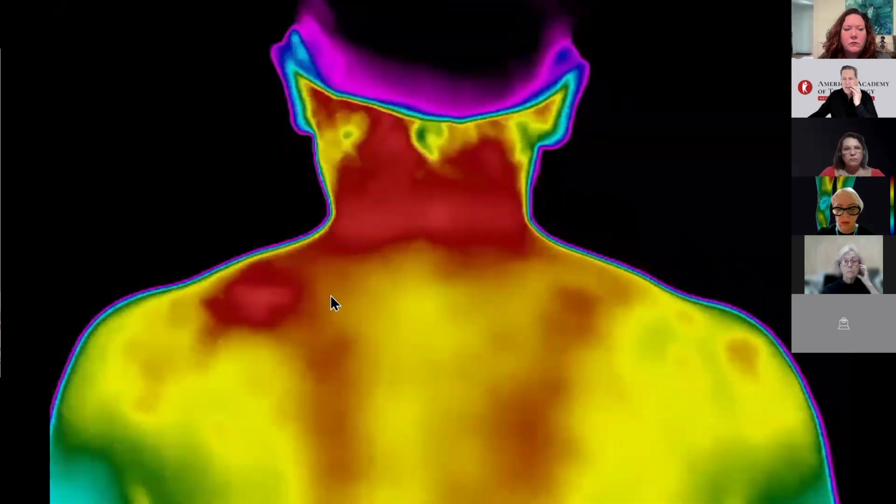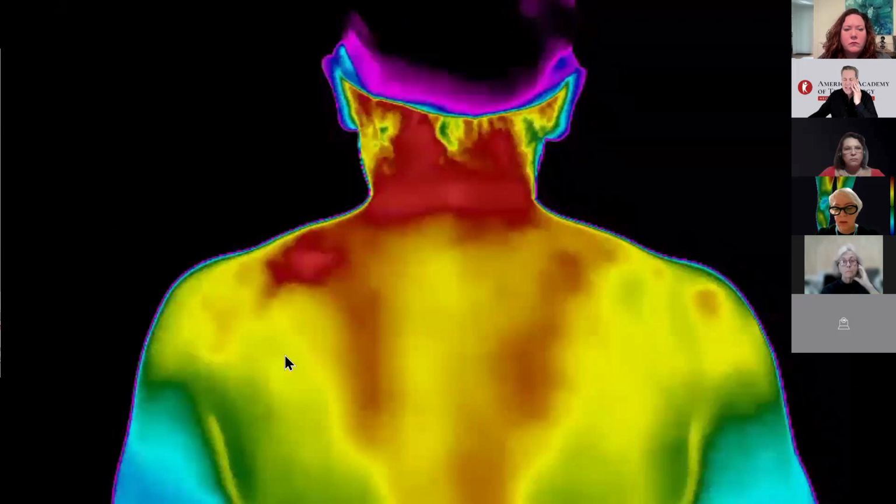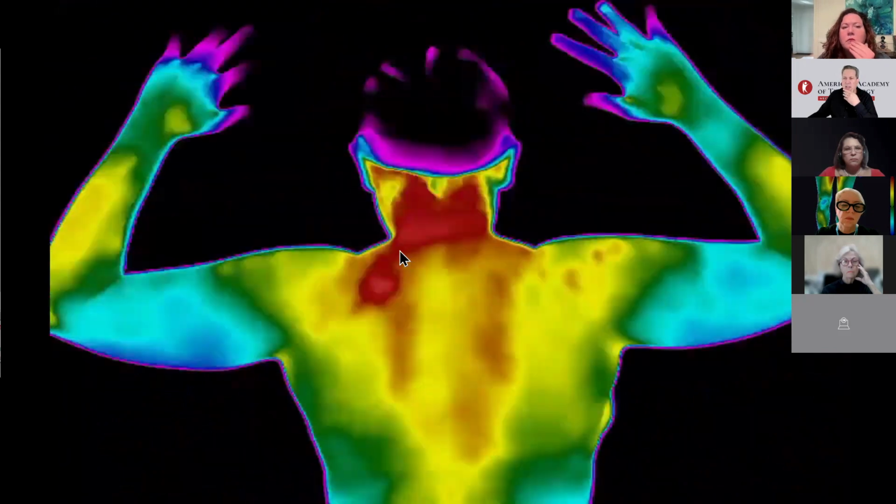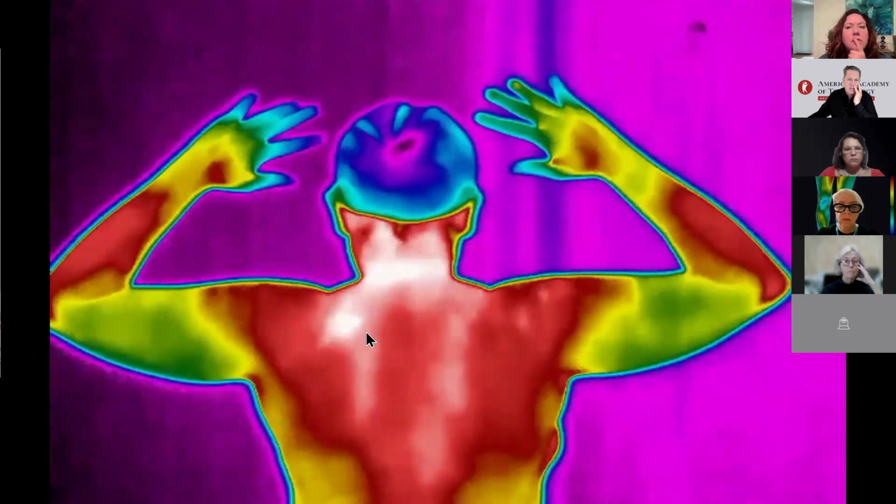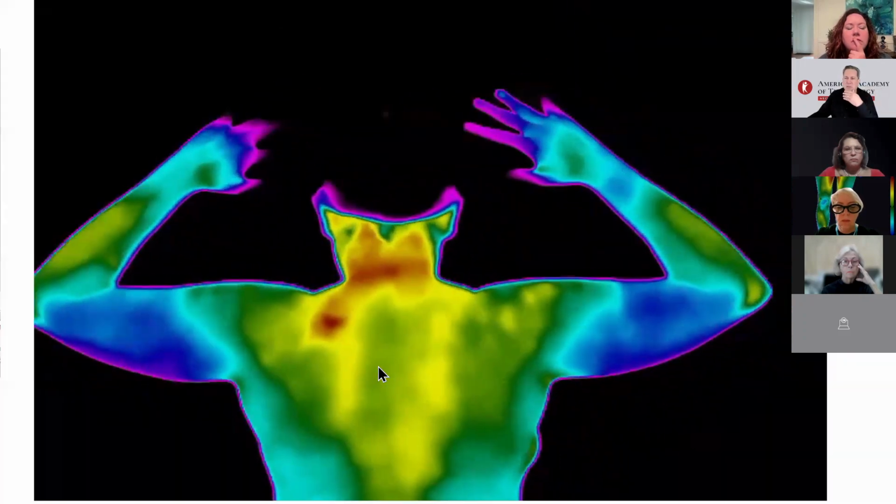So here's the real time again. View a patient with left shoulder pain. It's instant. The myofascial trigger point on the left here confirms the initial diagnosis. Both the doctor and patient can follow along in real time. The doctor can quickly palpate and examine other areas guided by infrared technology.